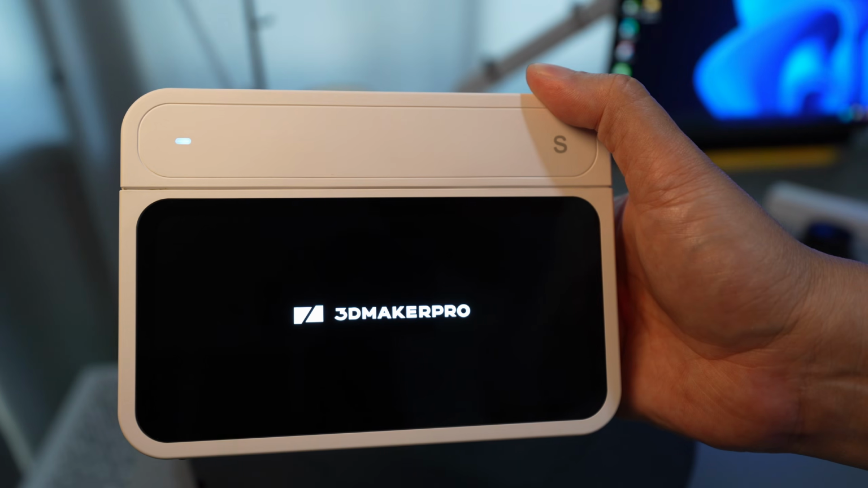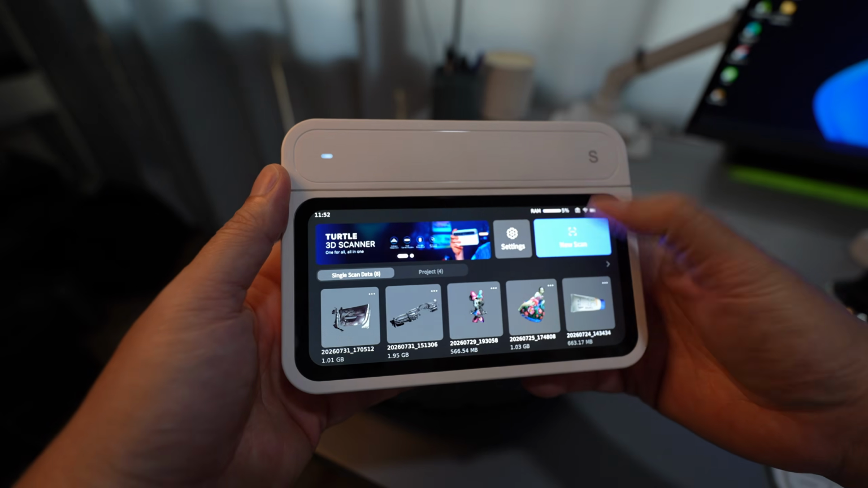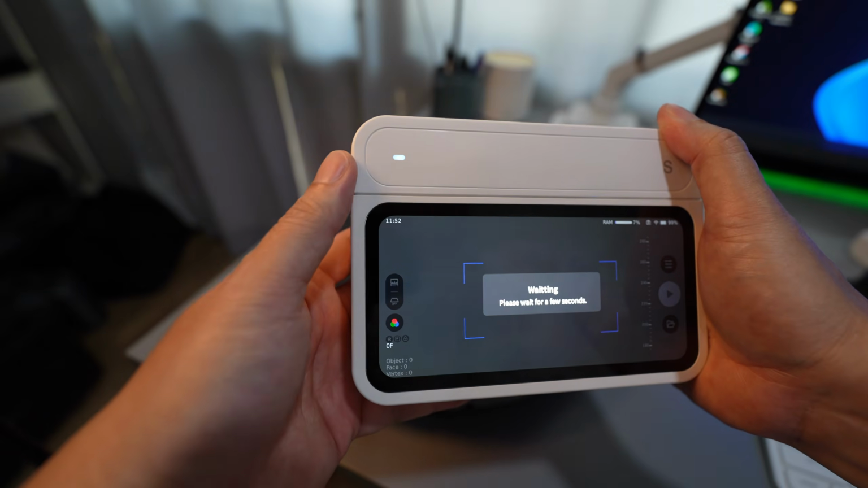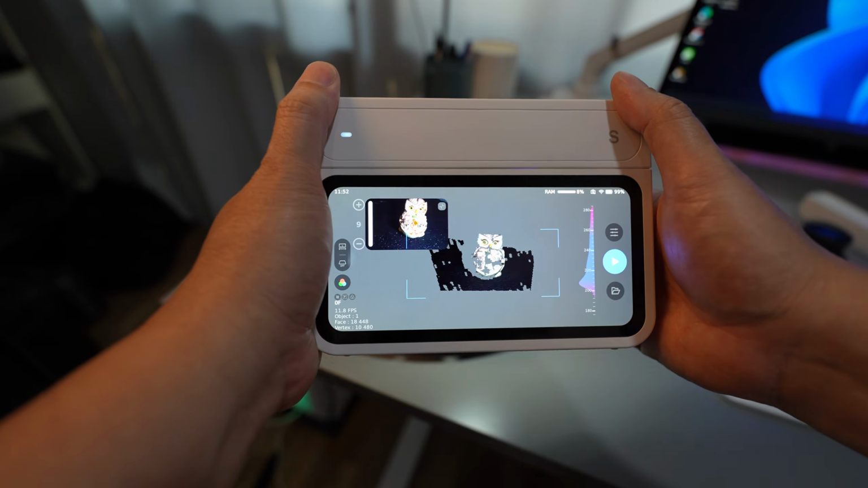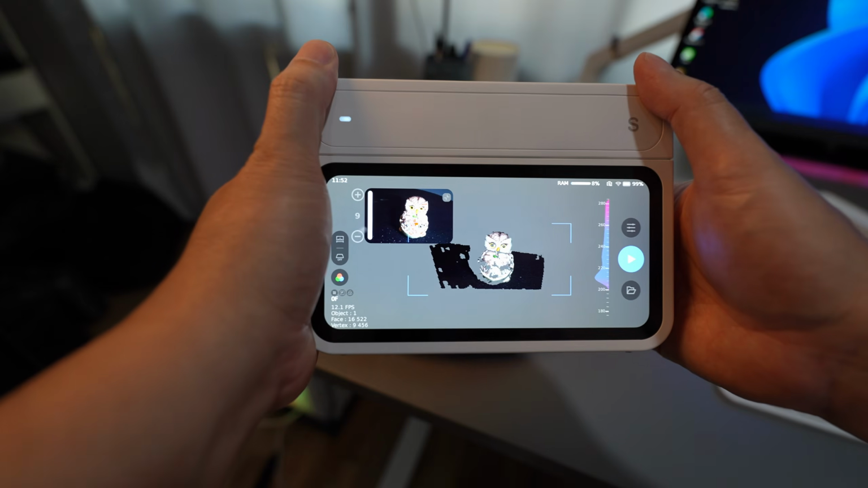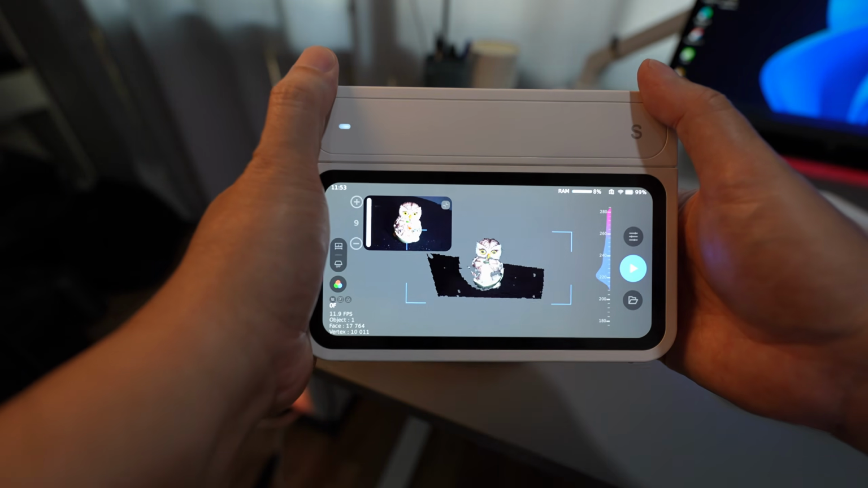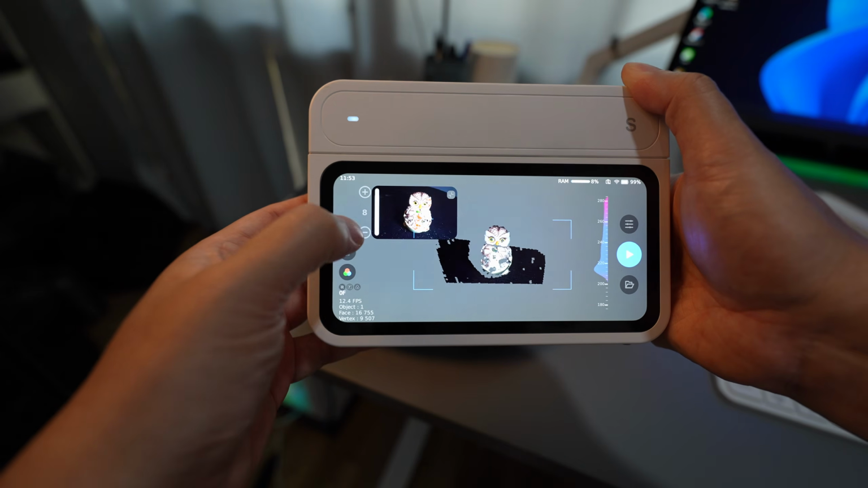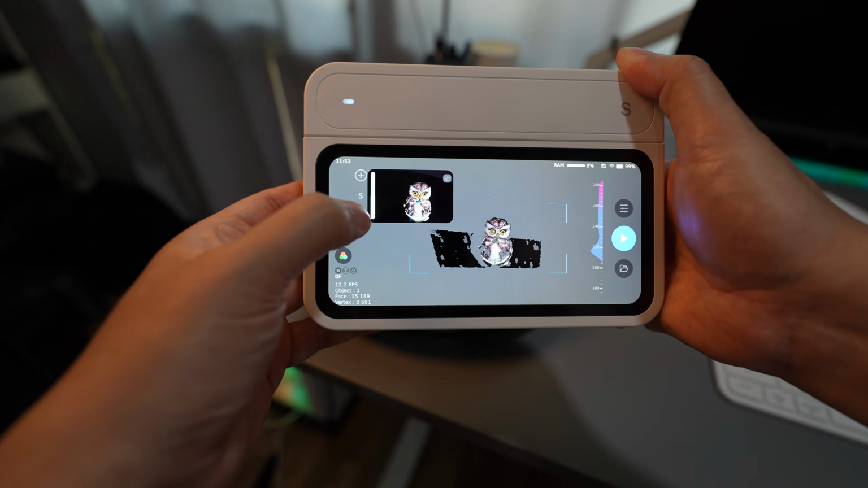From this point forward, I'll be testing Turtle in standalone mode. Tap on the new scan and it takes you straight into scanning mode. When I adjust the scanning range, both the preview screen and the range indicator show aligned data. I like what happens with the PC software. There is a brightness adjustment control located on the left side.